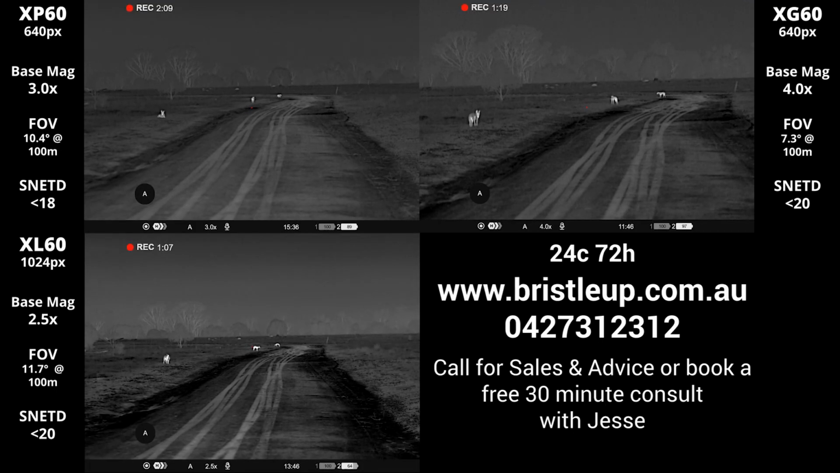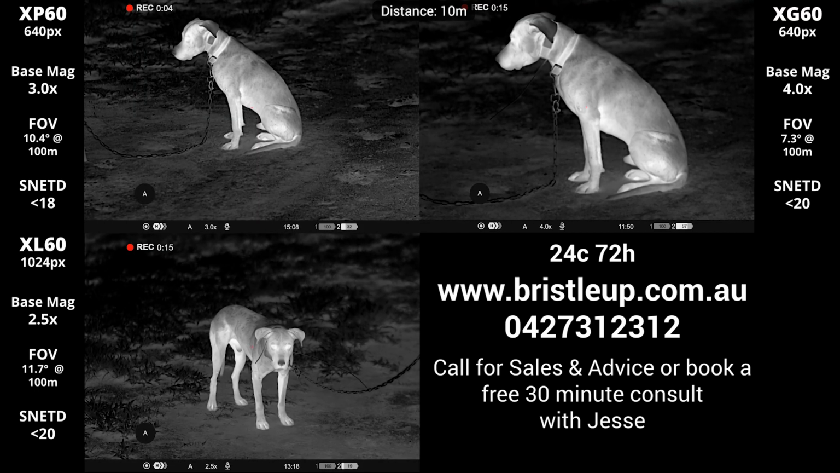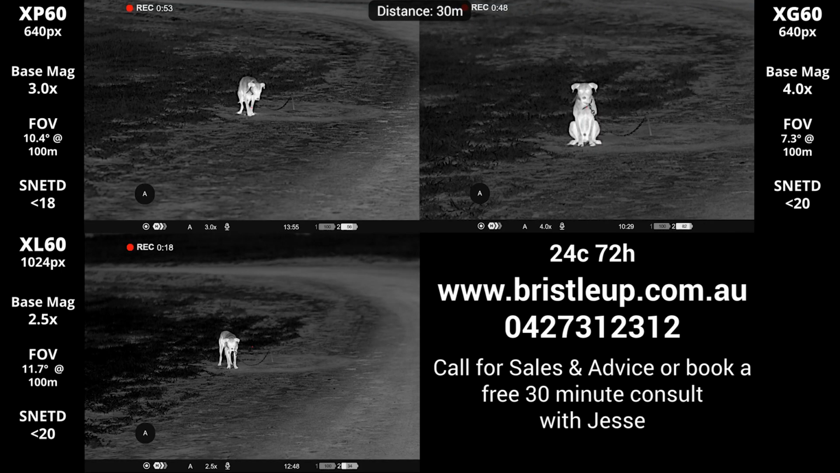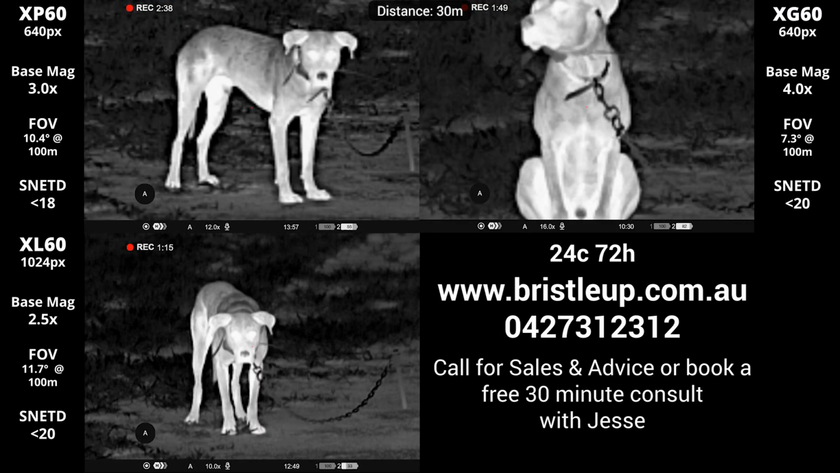Let's dive deep into the image quality comparisons between the three models. These shots are recorded in unfavorable conditions at 24 degrees Celsius and 72% humidity. It's important to note the conditions at which image quality recordings are done for thermals, especially if you're comparing the quality between different videos recorded under different weather conditions.